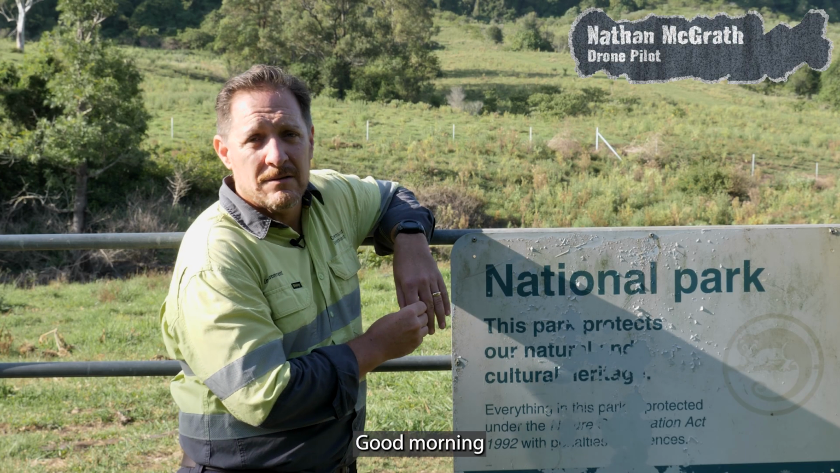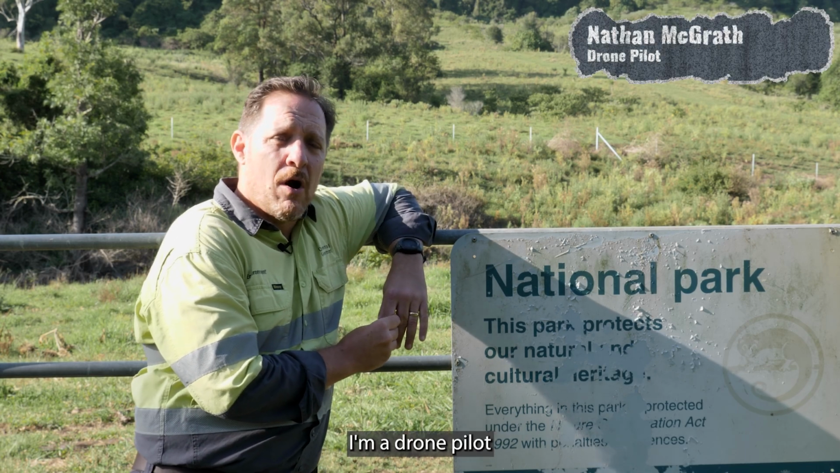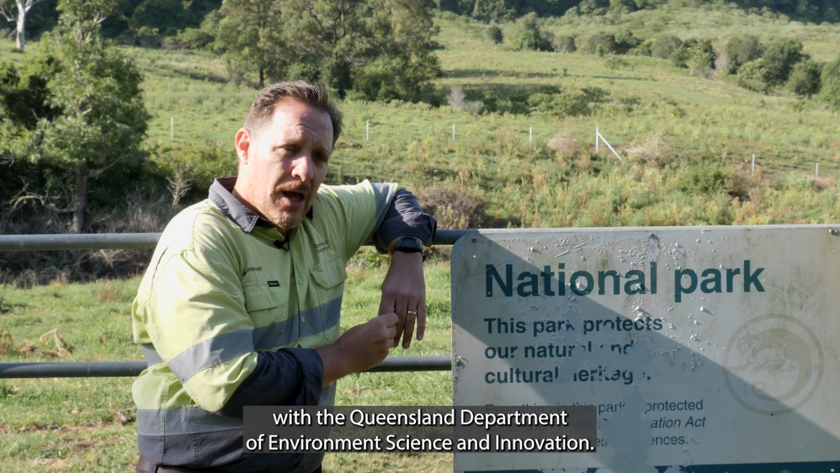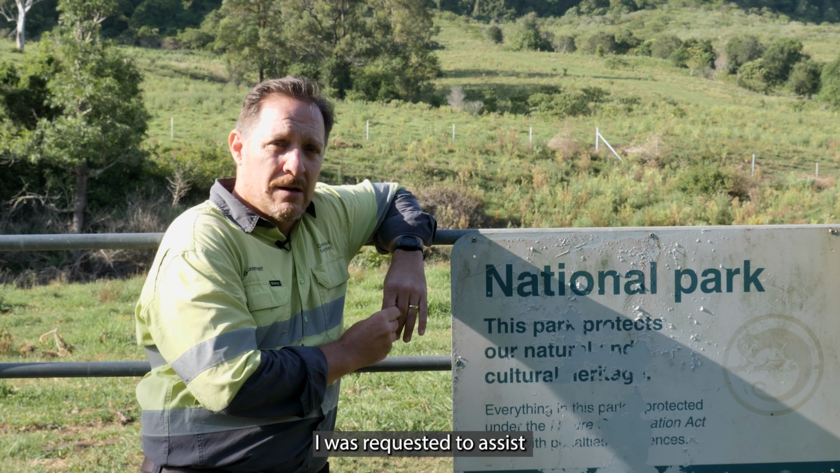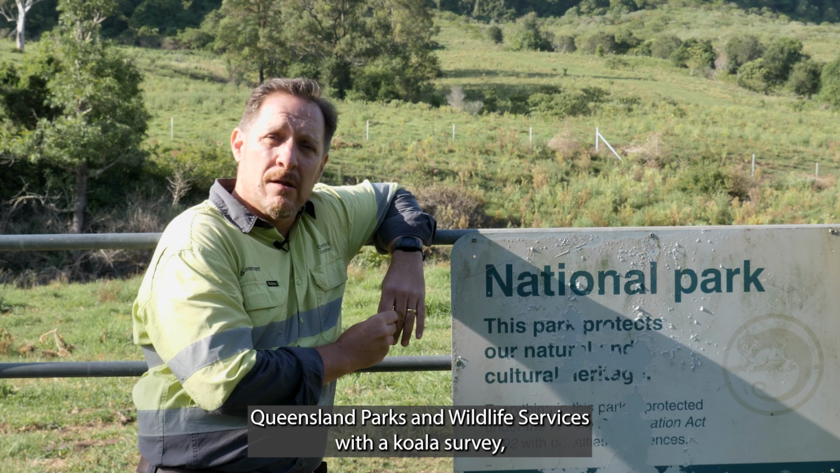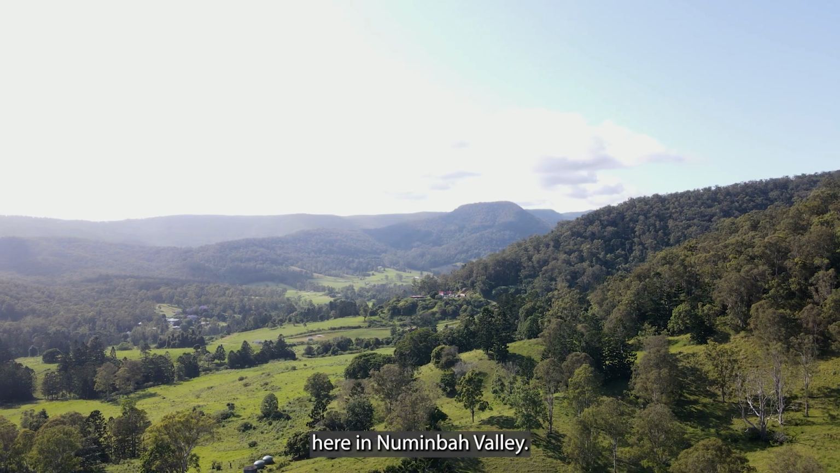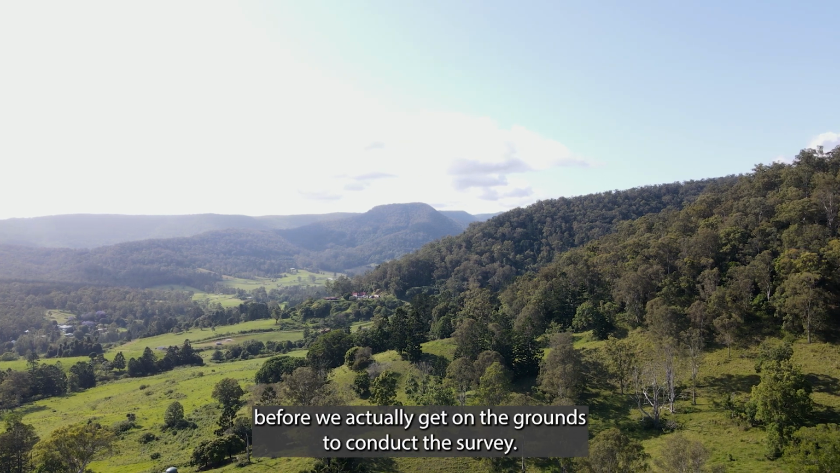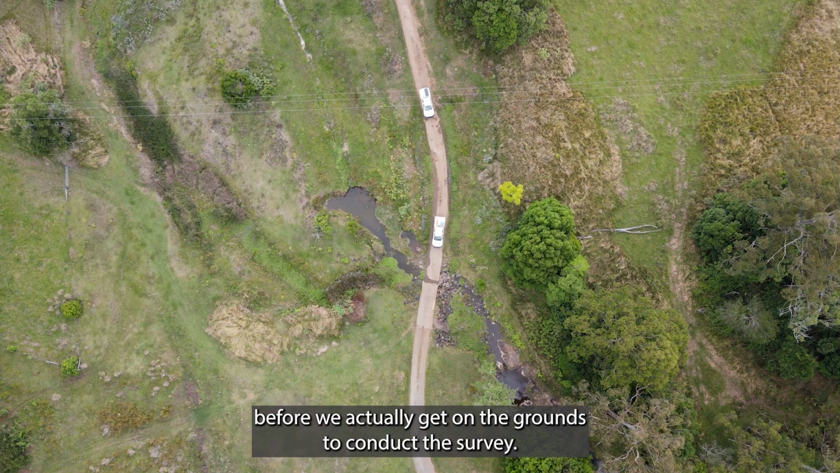Good morning, my name's Nathan. I'm a drone pilot with the Queensland Department of Environment, Science and Innovation. I was requested to assist Queensland Parks and Wildlife Services with a koala survey here in Numinbah Valley. A little bit is involved before we actually get onto the grounds to conduct the survey.